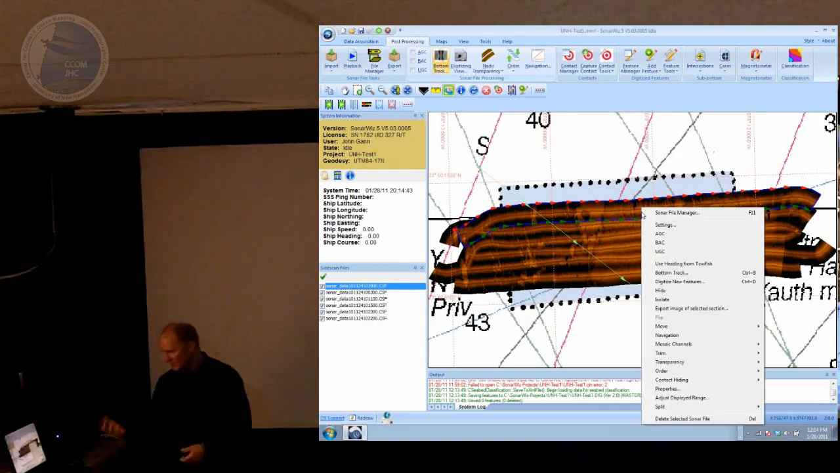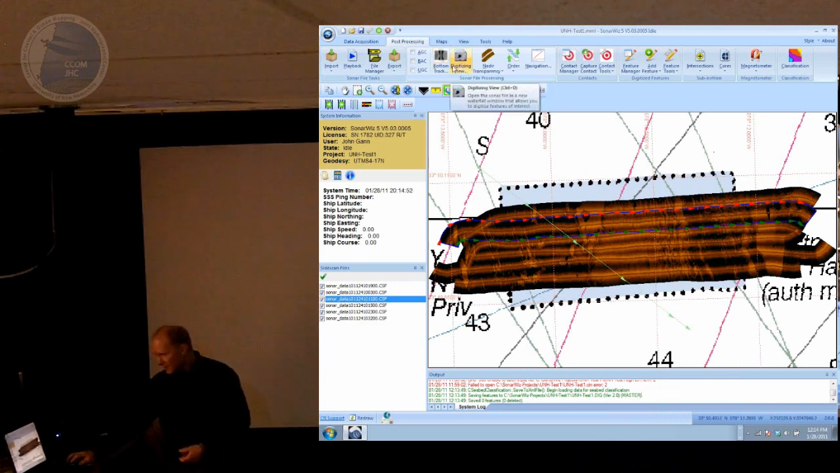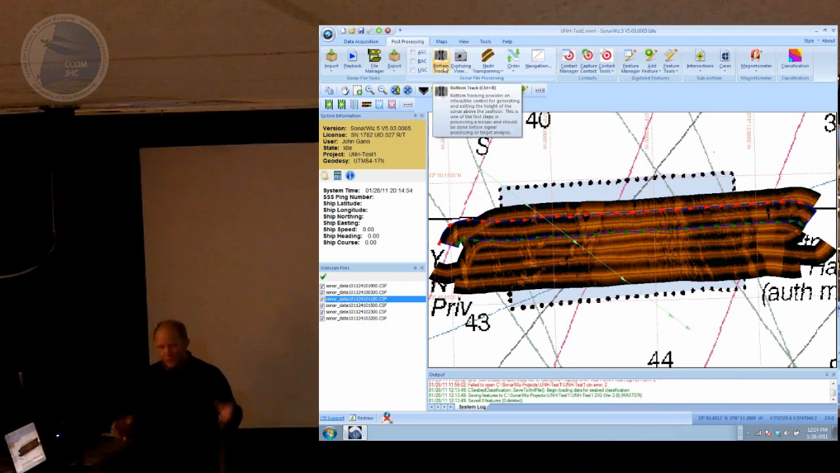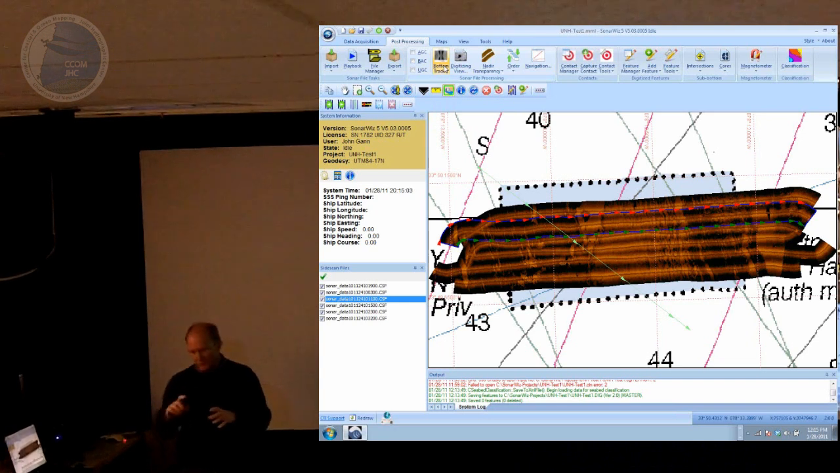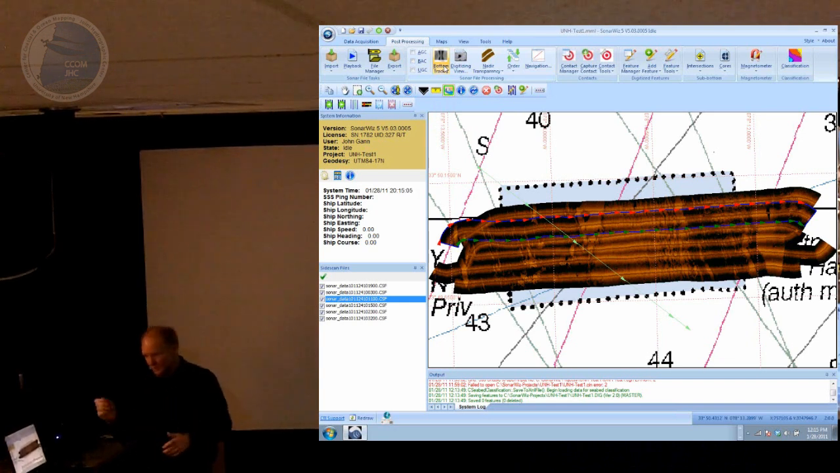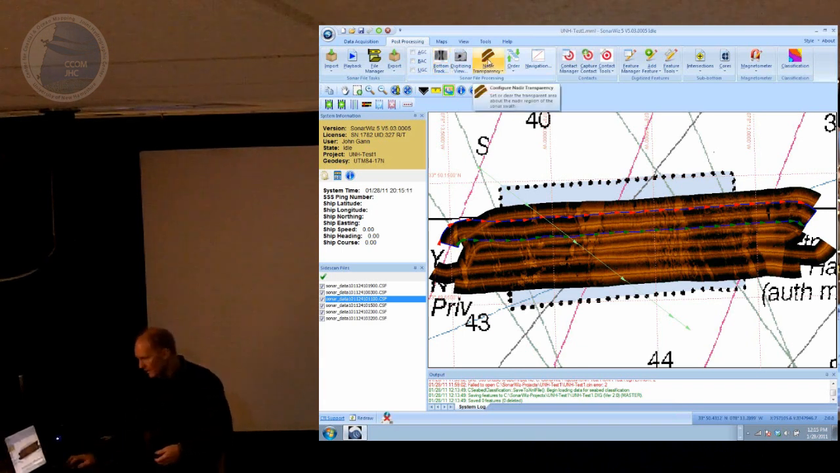You can also do all this stuff through the right-click menu. If I click on a survey line, I get this context menu of stuff that I can do with that line. So right-click is used a lot inside SonarWiz. The digitizing view and the bottom tracking view are two waterfall views. The only real difference between the two is the digitizer allows you to digitize stuff other than the bottom. So I can generate circles and polygons and lines and points. And the waterfall view is strictly for detecting the seafloor.